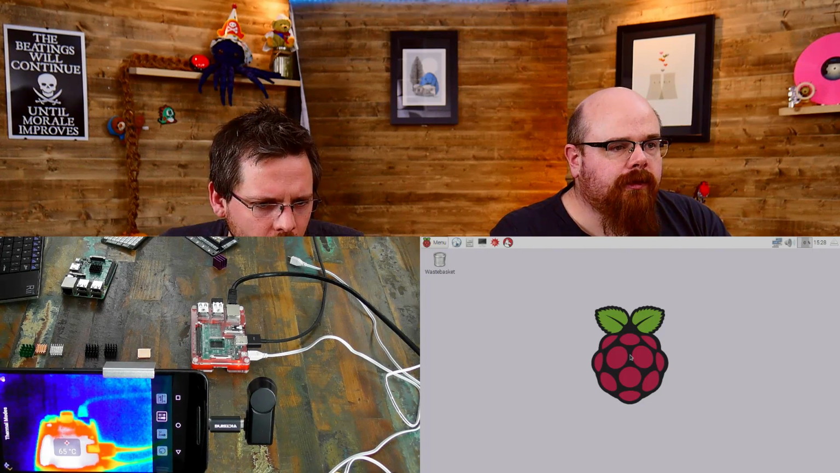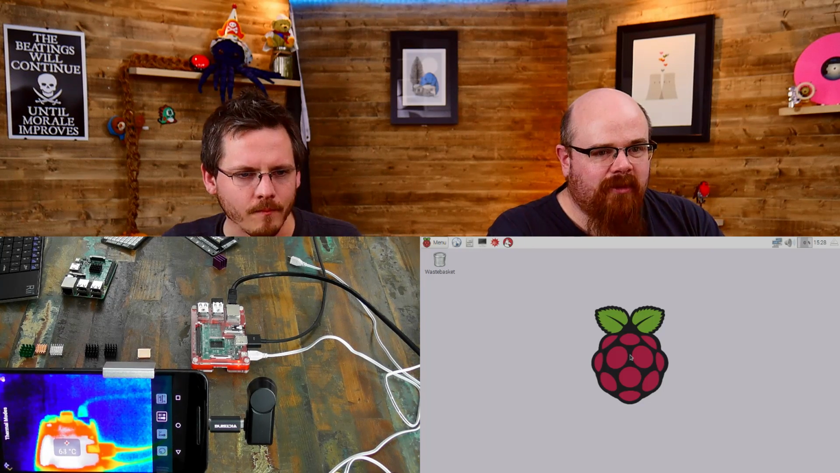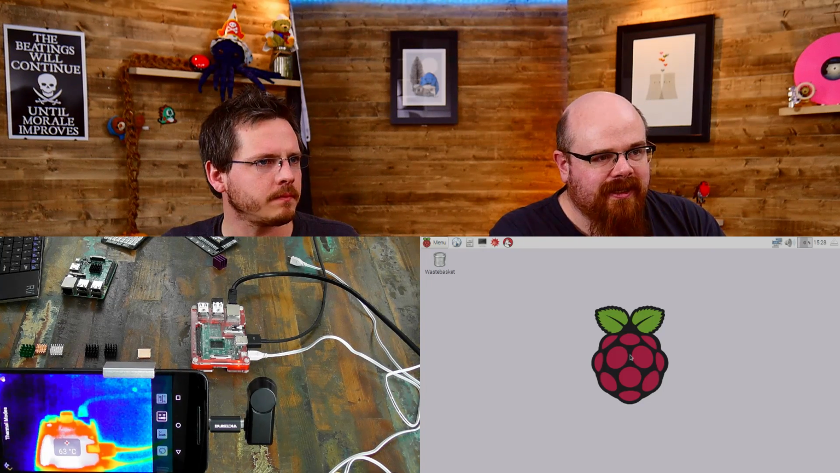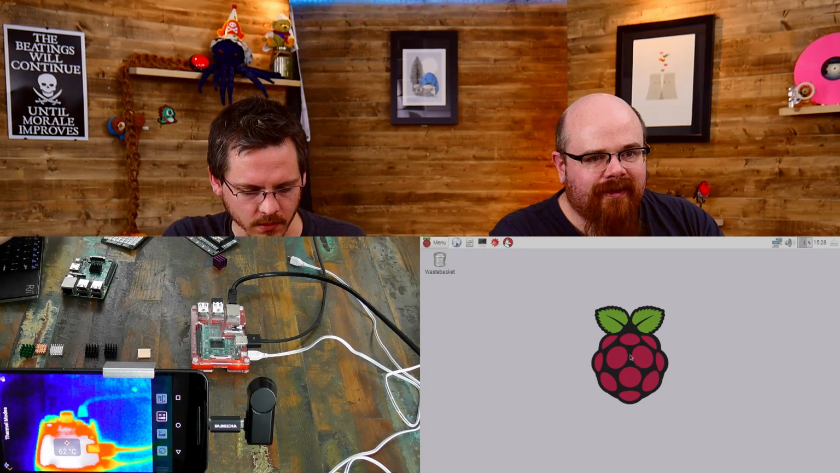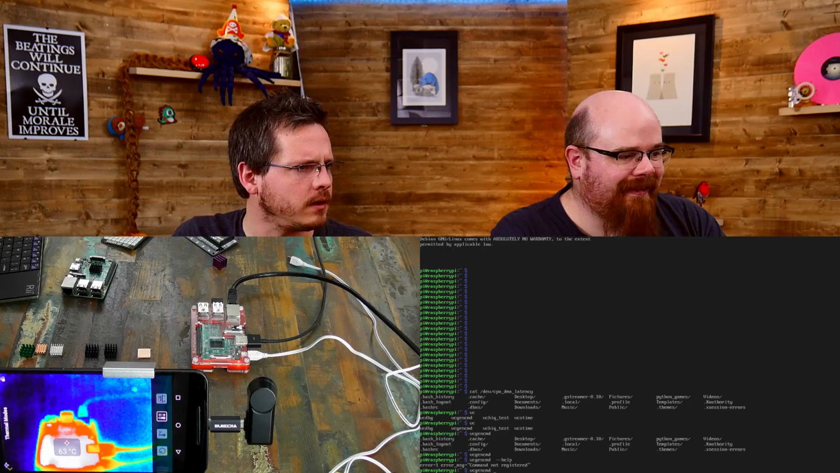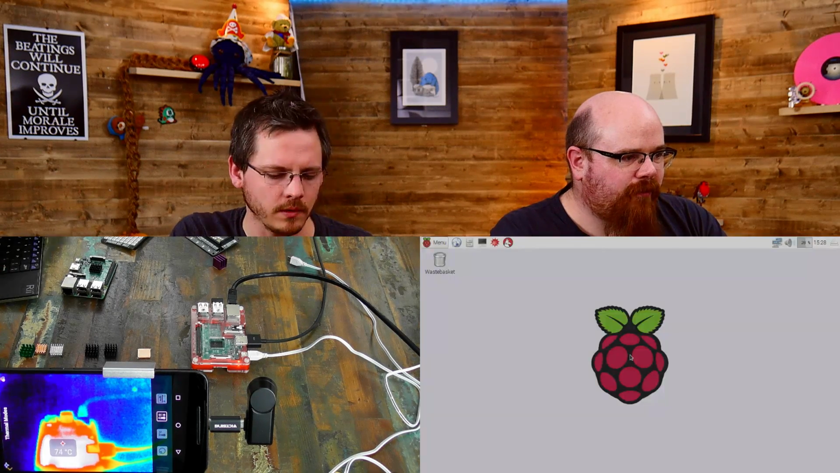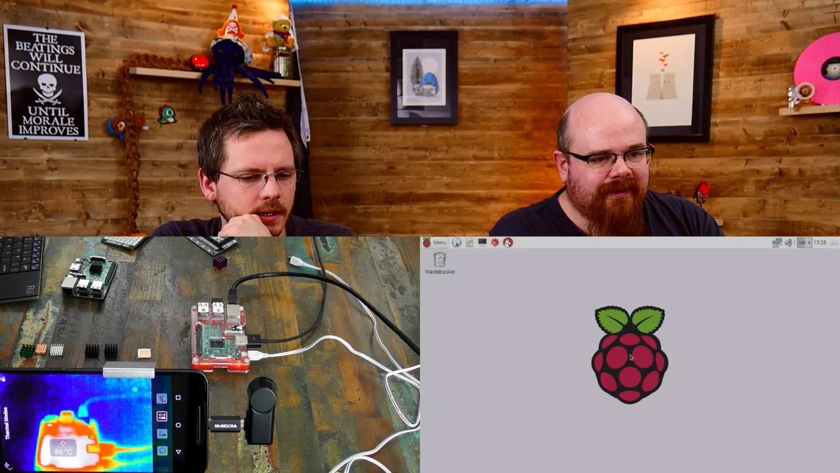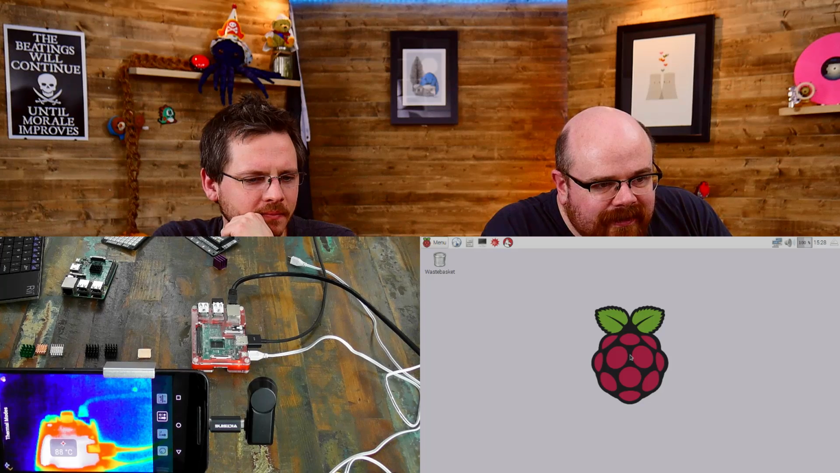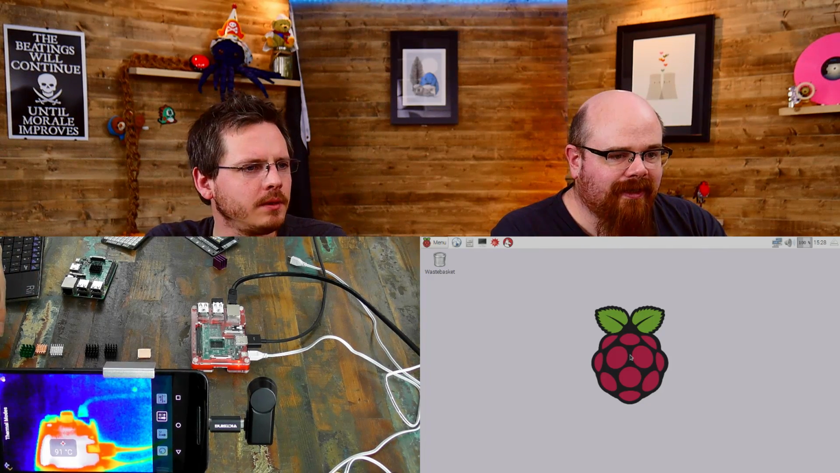So that's gone down to 0. Run it again, John. More primes. You see the CPU bars dropped down to 0 there. Where did I put it? There we go. So 500 seconds to run that. Okay, we're maxed out. Super. We'll see if that gets up to temperature anytime soon now without the heatsink. We're going to leave that running.